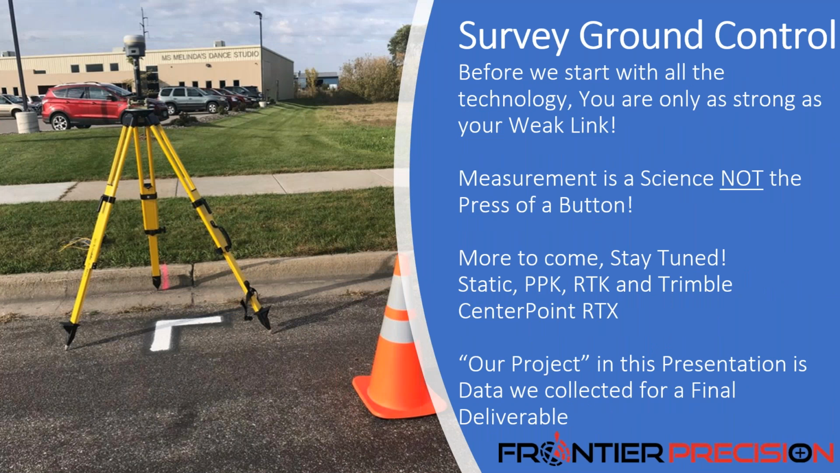Okay, so before we get going with all this technology, technology is great, but you're only as strong as your weak link. And we can show you all this fancy data and point clouds and rotate it in 3D, put it in Google Earth, and wow, it looks great. But if it's not on a quality coordinate system that has been properly surveyed, most of the data is worthless. So it's really important that we also interface with that in our final deliverable with coordinate systems.